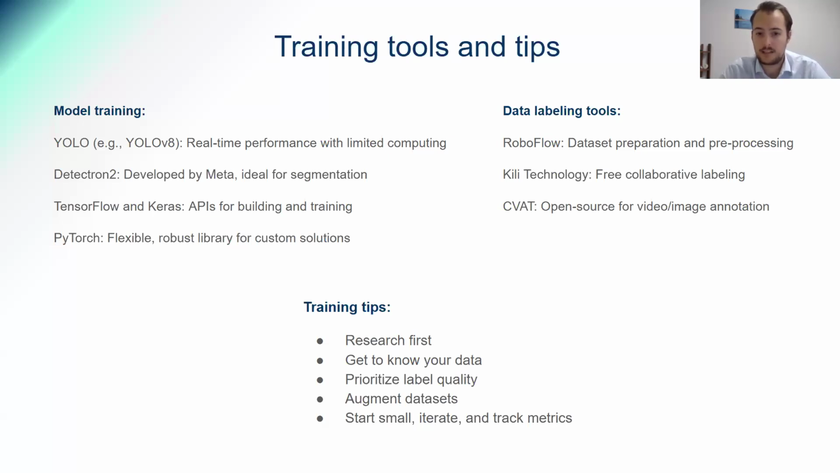That comes to the next point: prioritize label quality. I'd say 90% of the work is creating a quality data set that has diverse examples of the instances you're looking to detect in the diverse conditions that it needs to be detected in.